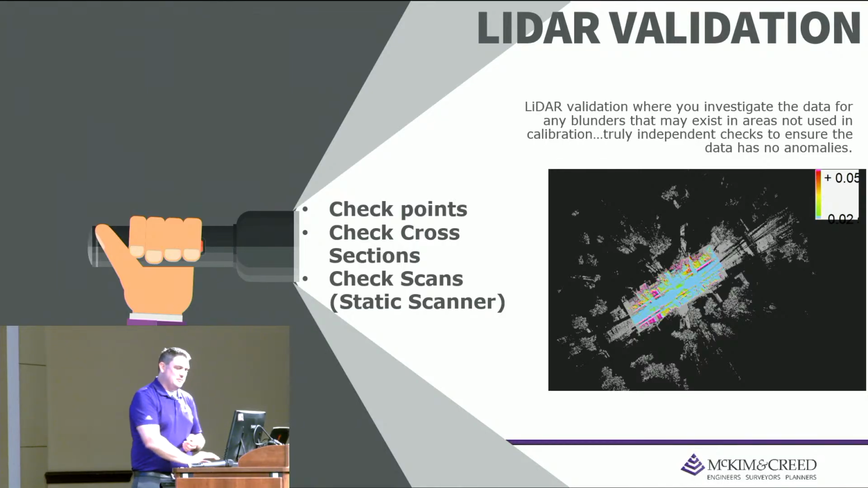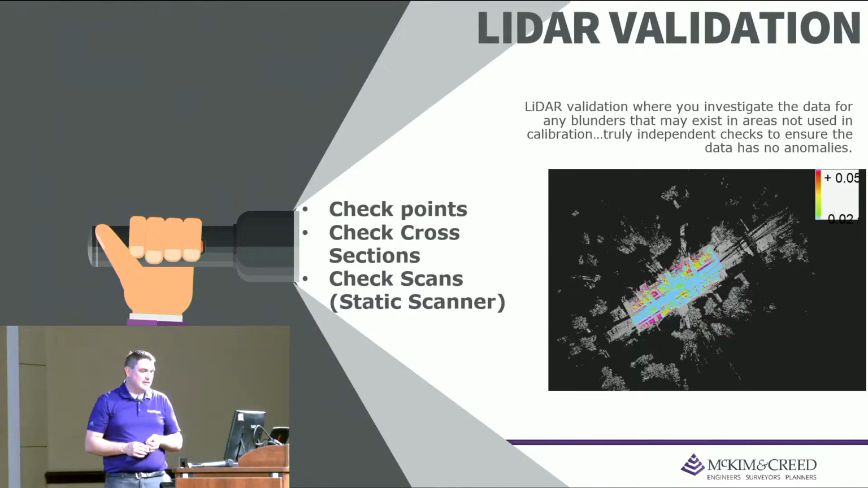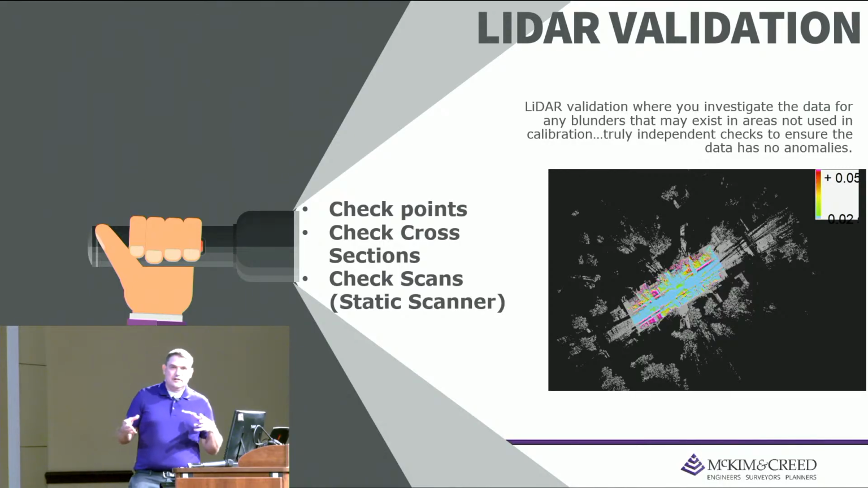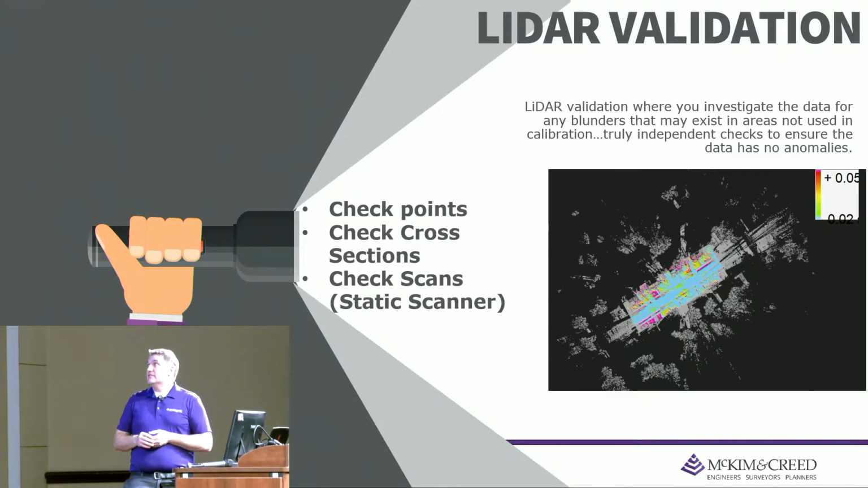Actually, my favorite method is using the check scan. So we're going to take out a static scanner. We're going to set up on the control that's already established on the corridor, and we're going to scan every 1,000 feet. And that's actually what I have in the image up here, a mobile data set that's clipped out, and then the static scan of that area.